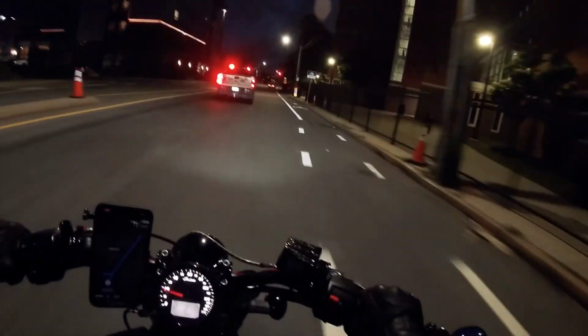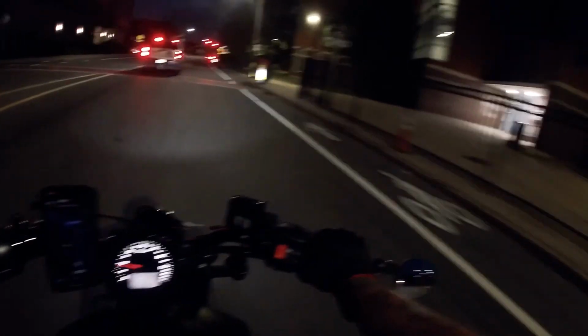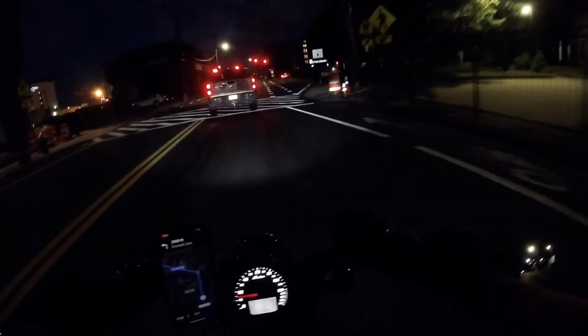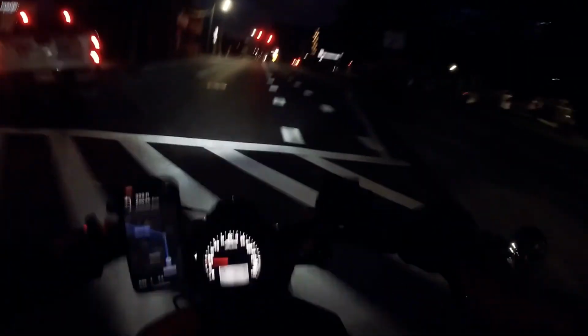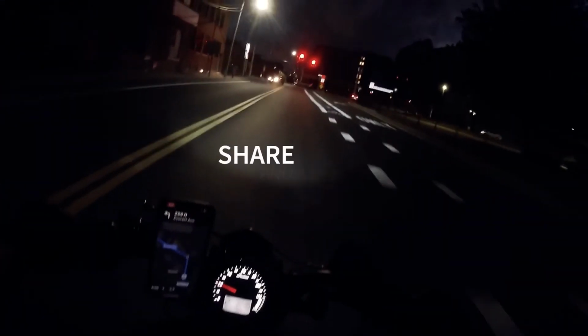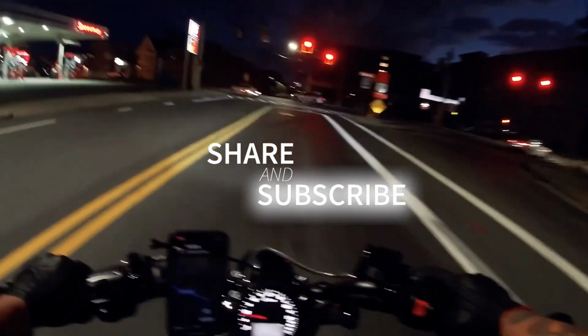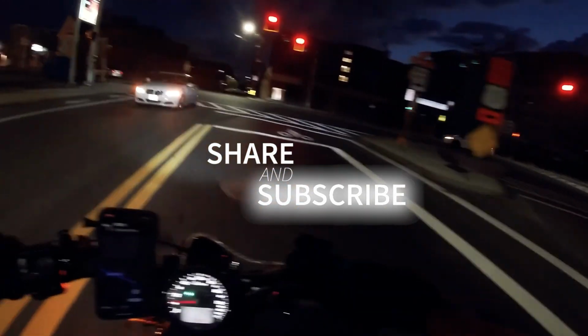You really gotta watch where you're going, because wherever you look, your bike's going. So definitely lean into your curves, into your turns, control your speed, push it a little bit, get out of your comfort zone, feel your bike, get more comfortable with it.